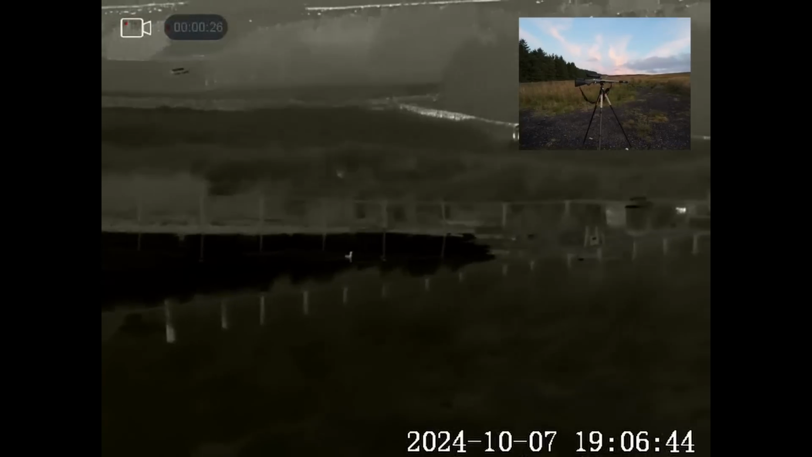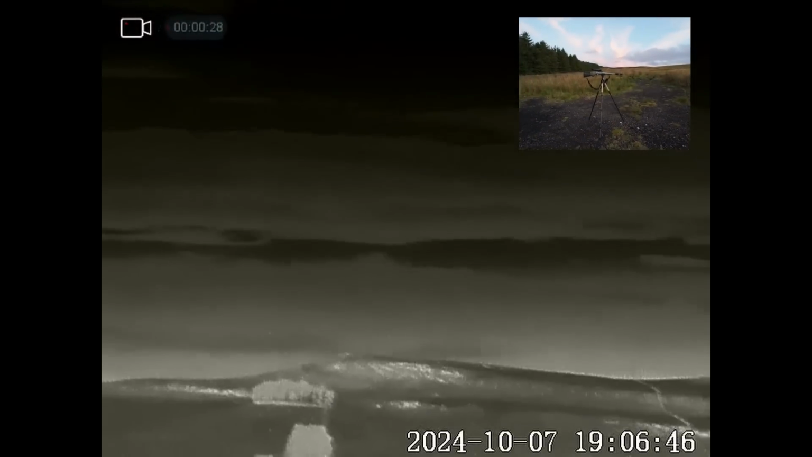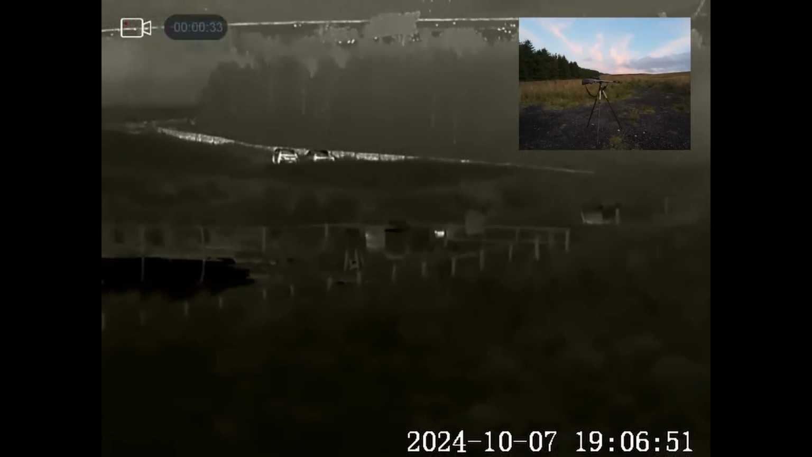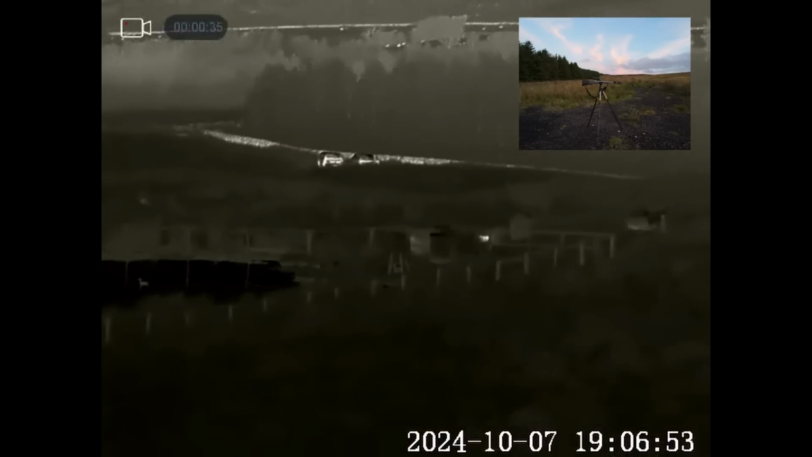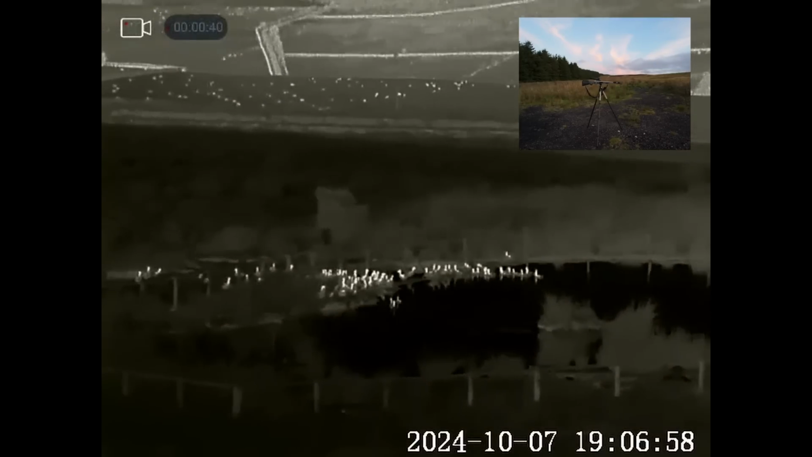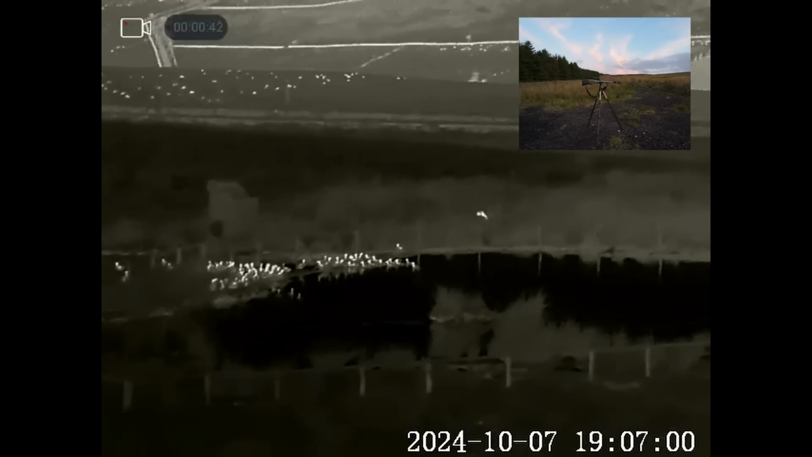Tonight I'm using the same setup. I'm using the Sako A7 243 in stainless. I'm using Hornady 95 grain SSTs for the ammunition. I'm using the Manbily tripod and also their rifle mount. So we'll just have to wait and see what comes along. All the ducks are around the pond. Some of them are outside the fencing, which is unfortunate, but they'll soon fly back in as it gets dark.